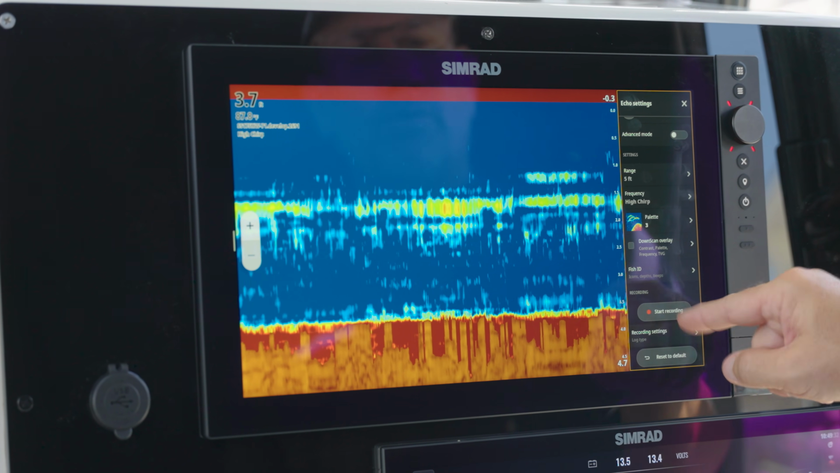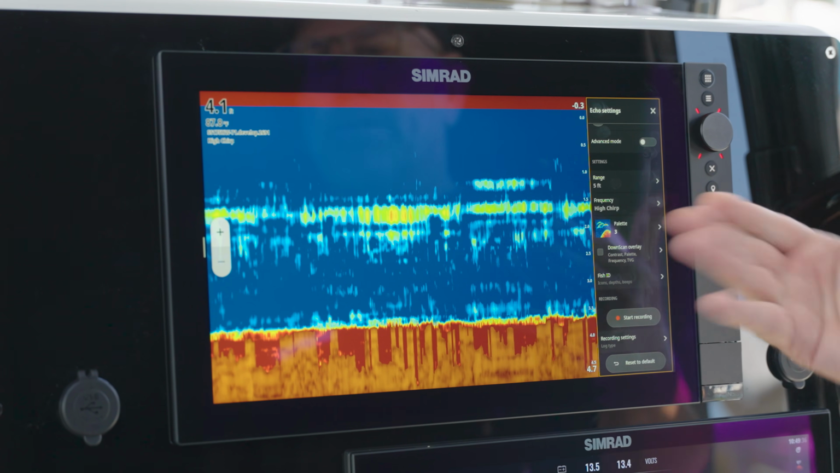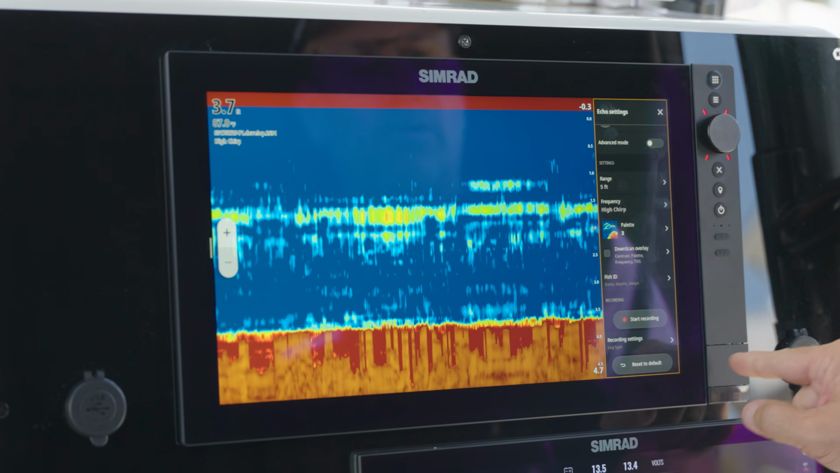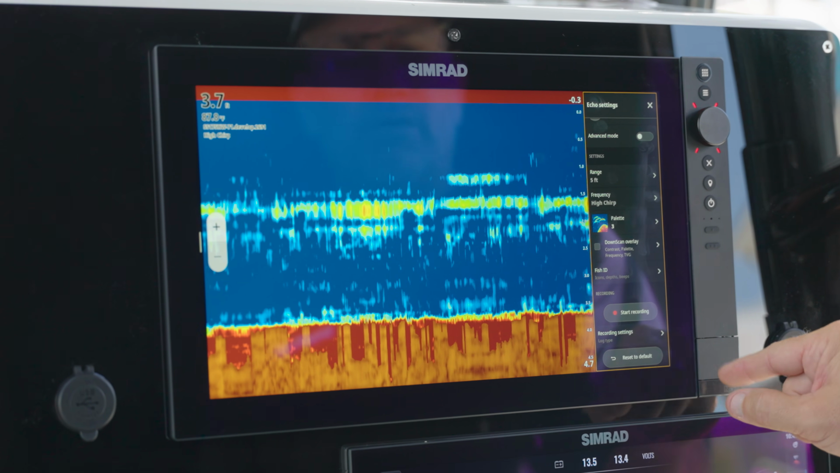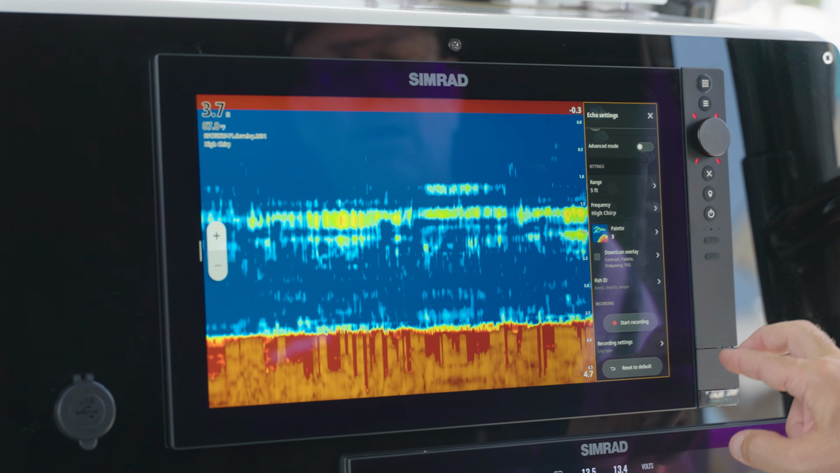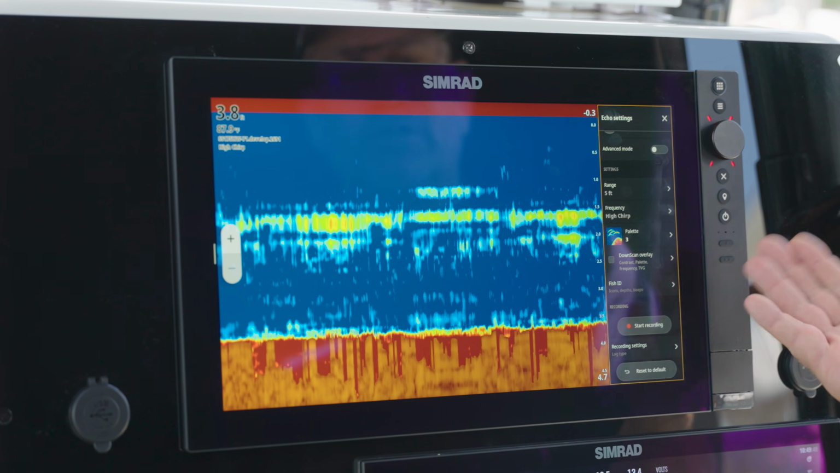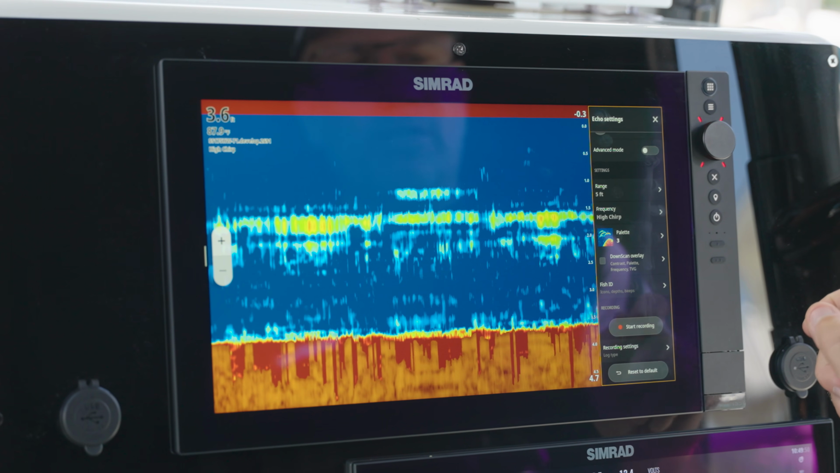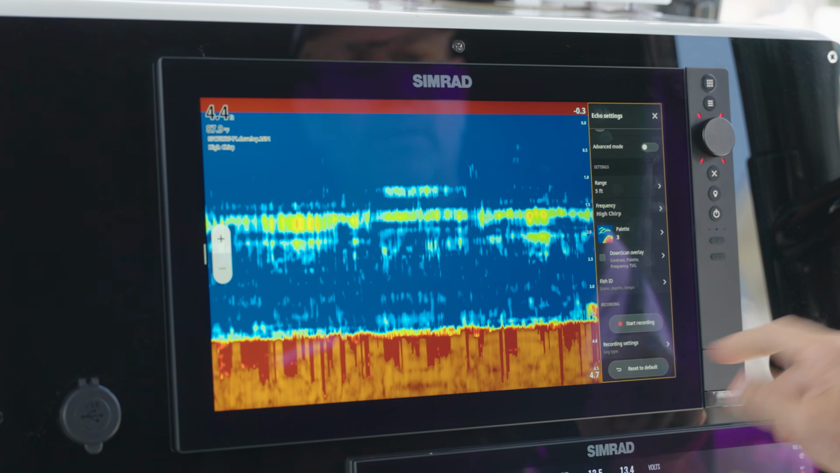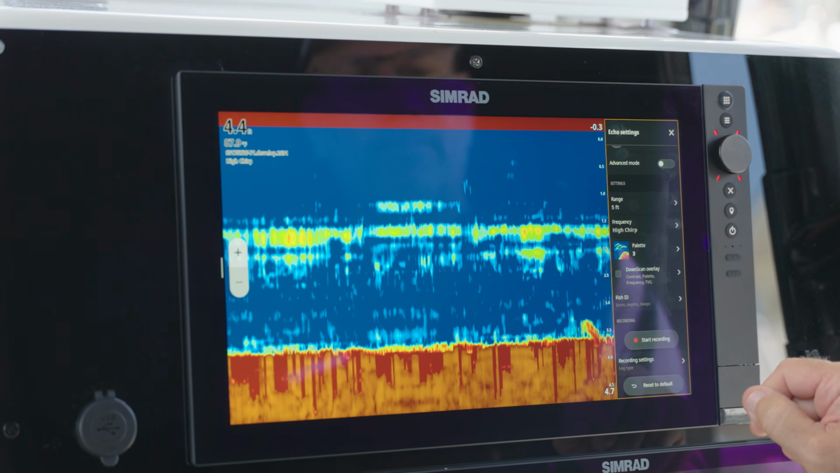Next thing we're going to do is you can go into recording. So if you ever wanted to record a fishing area and replay it back later, you have that ability. You'll want to put a blank SD card into the SD card reader here. Again, we have two SD cards here. One that we're using for our charting. The other one is blank right now, so that allows you to put in a micro SD for a storage device. This will also allow you to choose what type of sonar log you want to create.